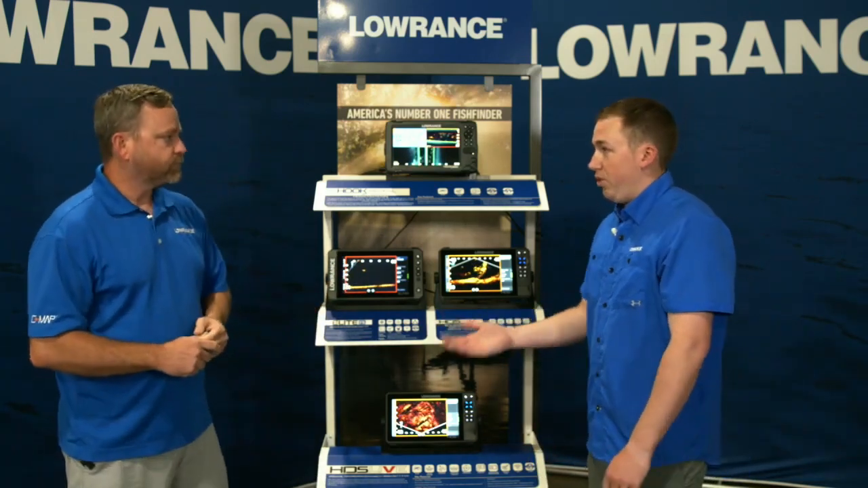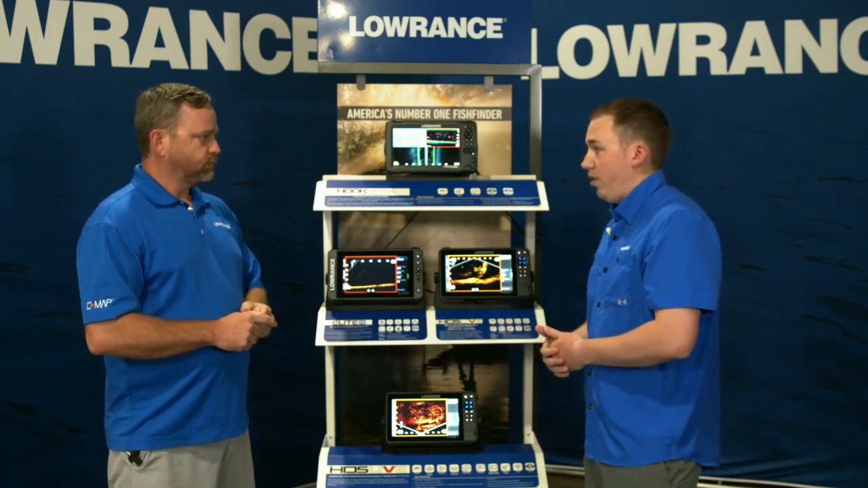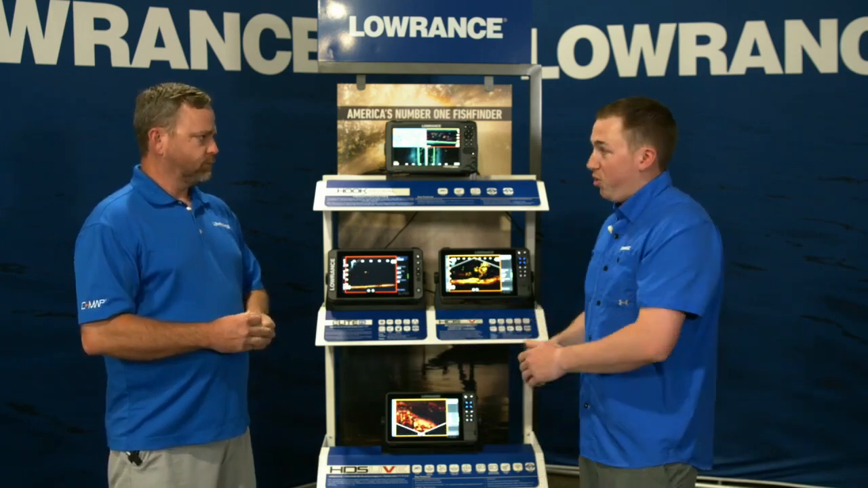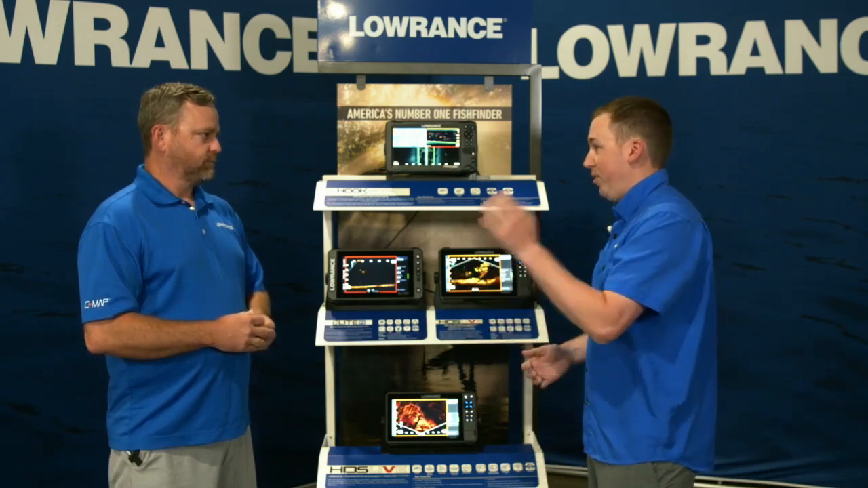Yeah, so you mentioned good, better, best, right? So we really try and have a display for every angler. So whether you're maybe new to fishing, or if you only get out a couple of times a year, we've got a product for you. If you're a hardcore guy fishing 3-4 times a week, we got one for you too. And if you're right in the middle, we have that as well.